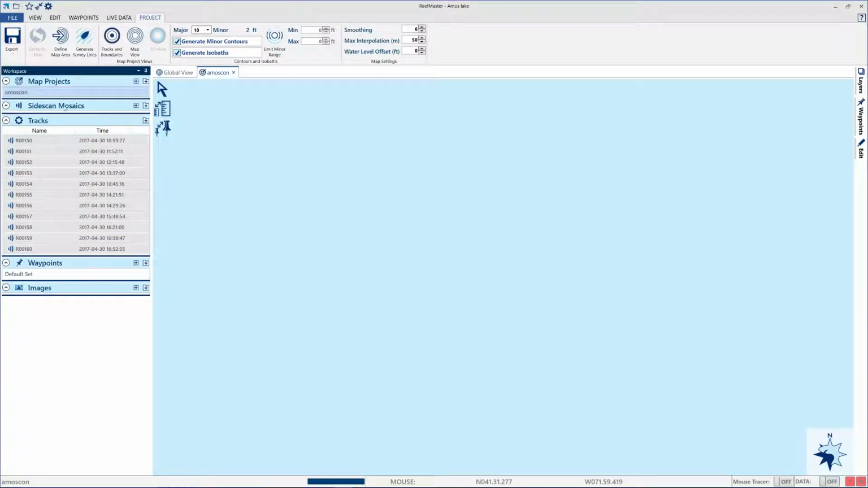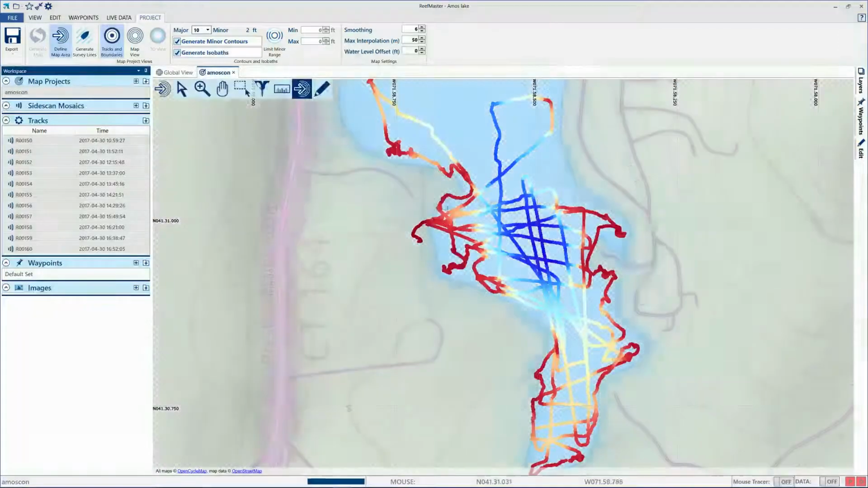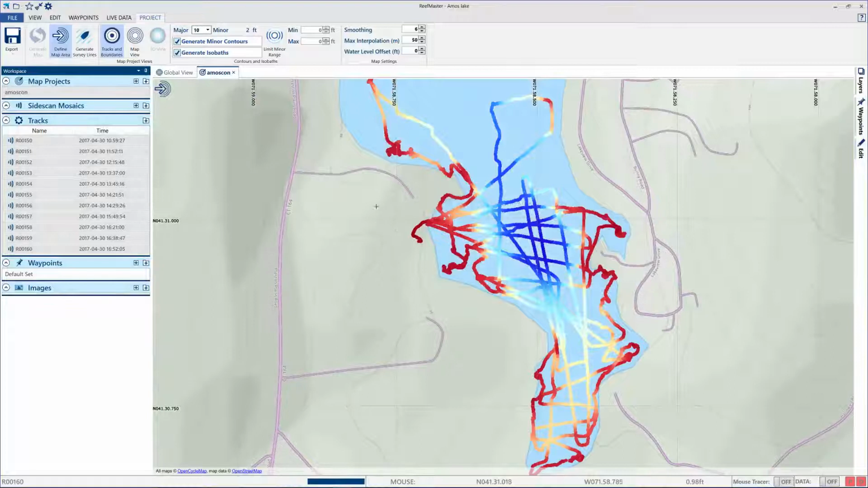And boom. So, real quick, I know this looks like spaghetti. This spaghetti is where we were fishing.